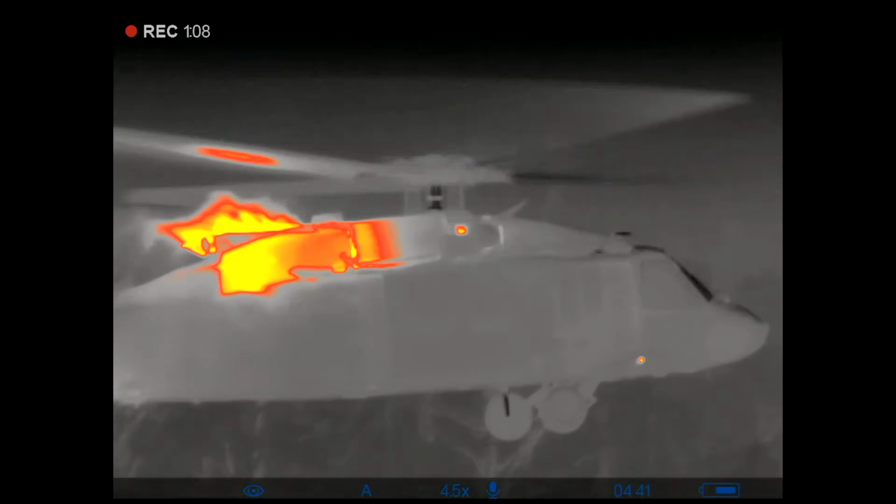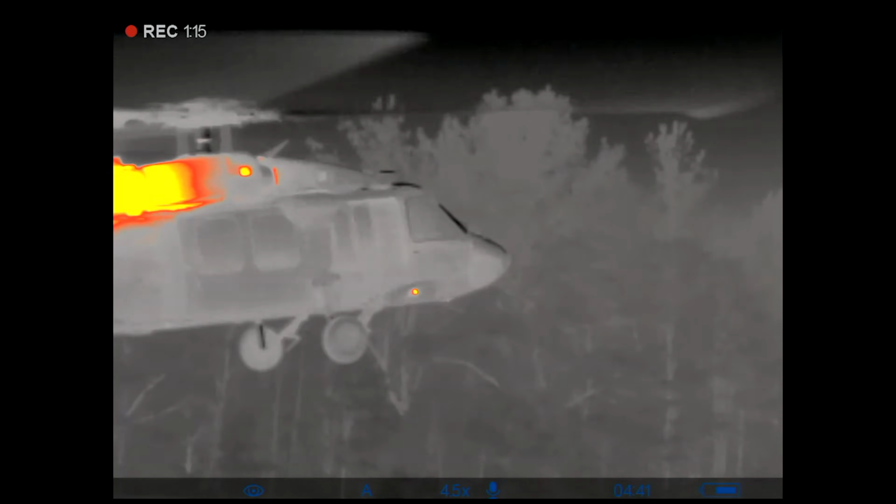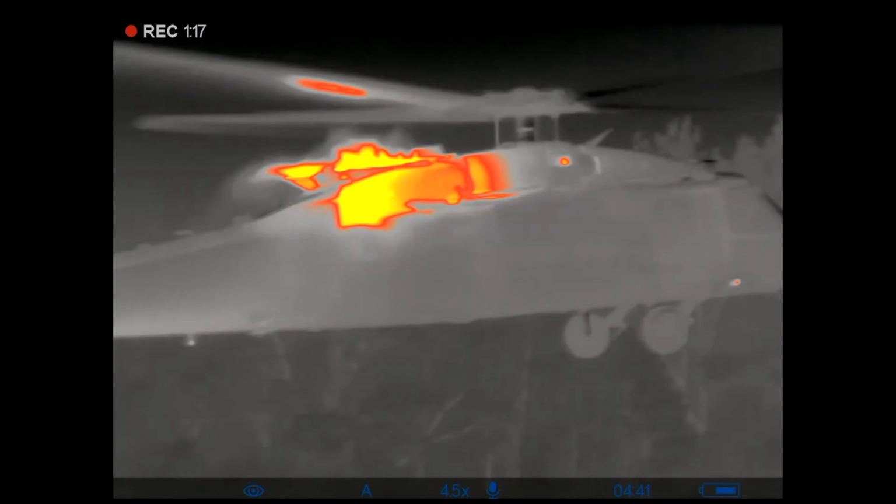Now I haven't got my hands on one of those yet, so I can't really tell you how I feel about it. What I can tell you about this, I like AGM over Pulsar, but I have preferred the Pulsar monoculars just because of the size. I mean, this thing is crazy small, very ergonomic with the button layout.